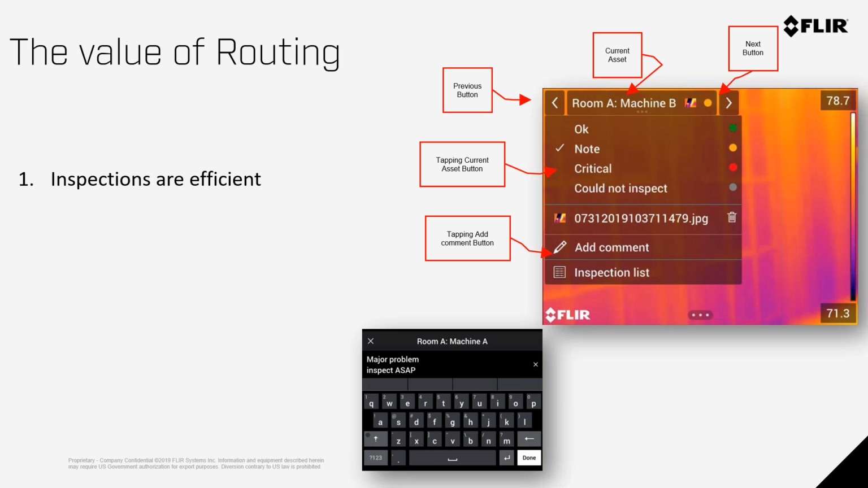So now your inspections are efficient. The cameras have touch screens, so you're now able to touch the screen and index from point A to point B to point C. Store the images, store the notes on the images.